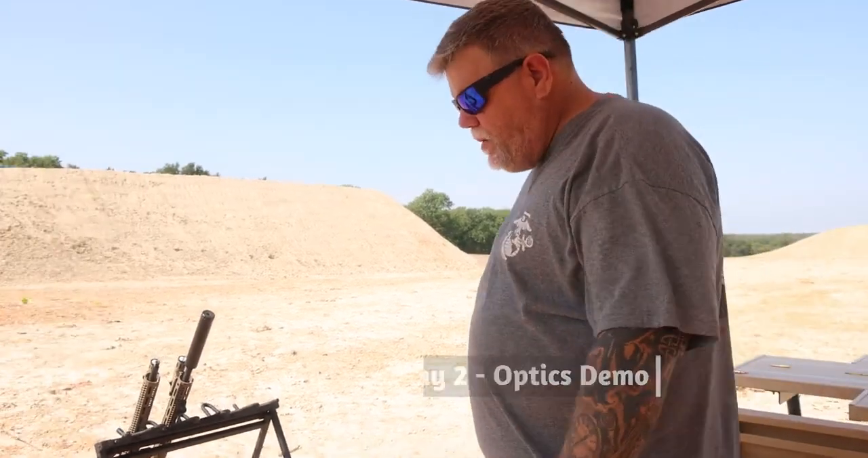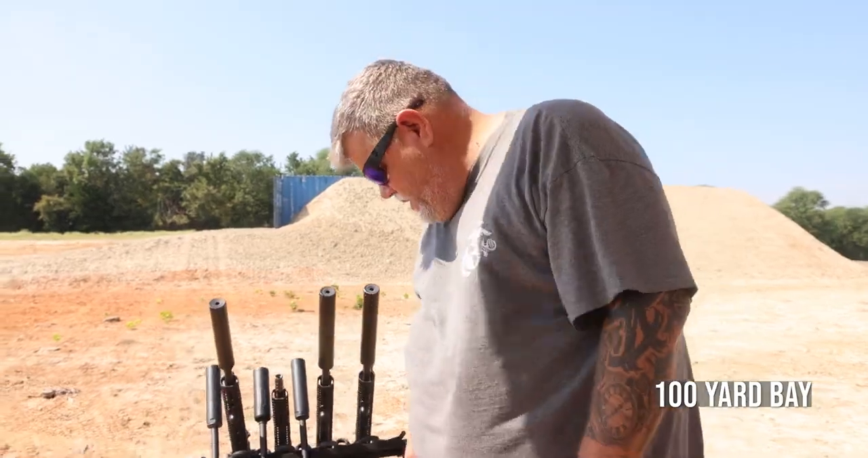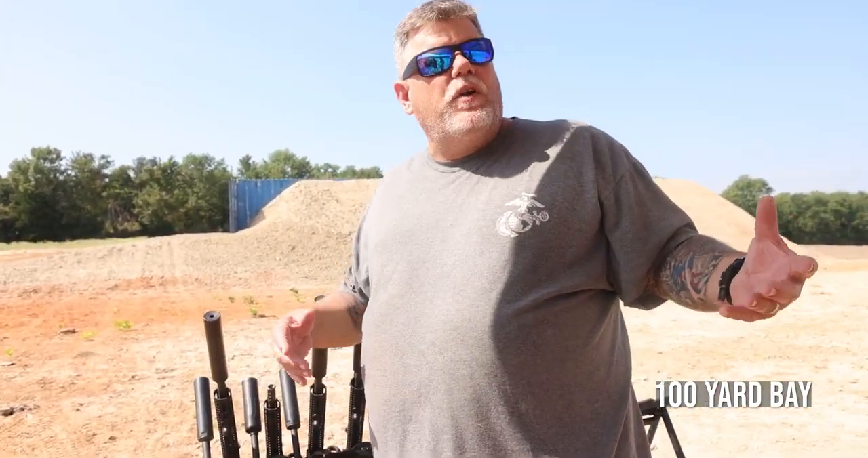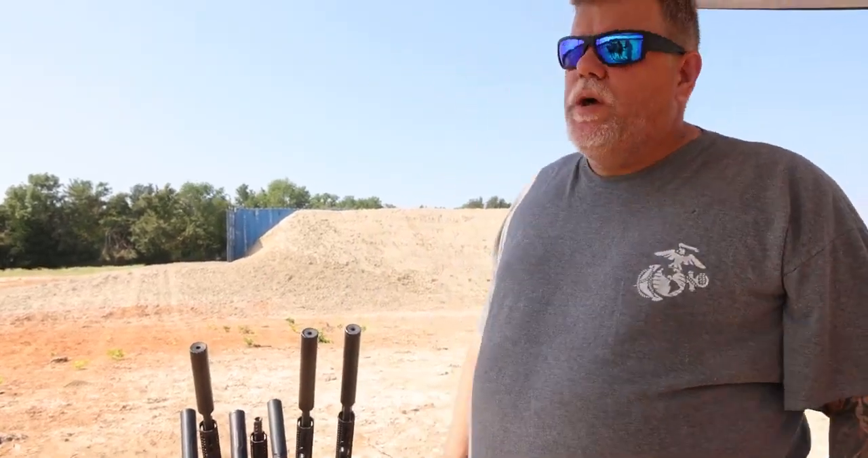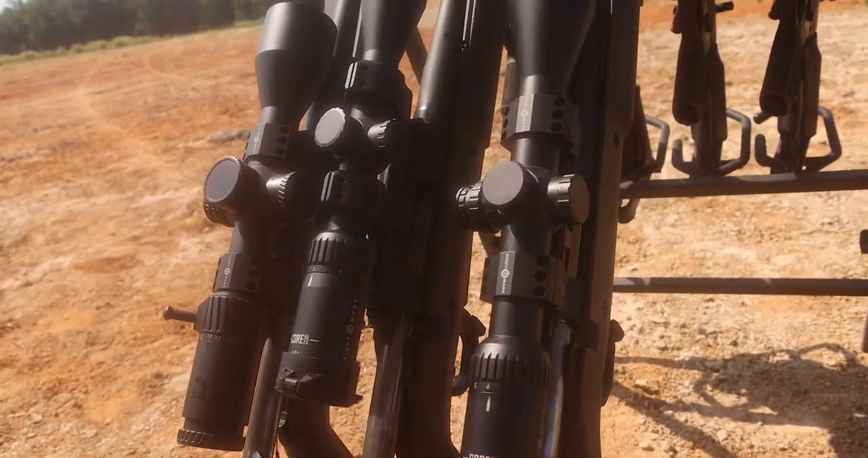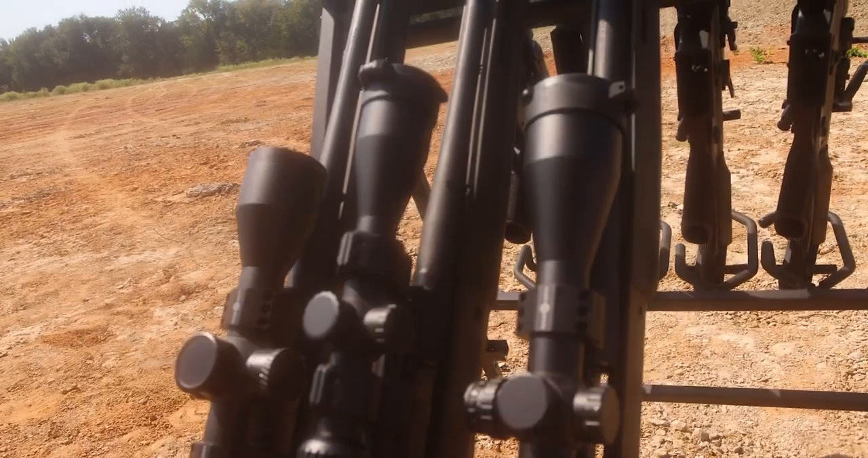So I'll talk a little bit about the scopes that are on here. These two are off of our new, well, we have an old Core line. It's been around for a while. But these are the Core 2.0, so the newest versions, right? Better glass, better mechanics on the inside. The great little scopes are on 1-inch tubes.